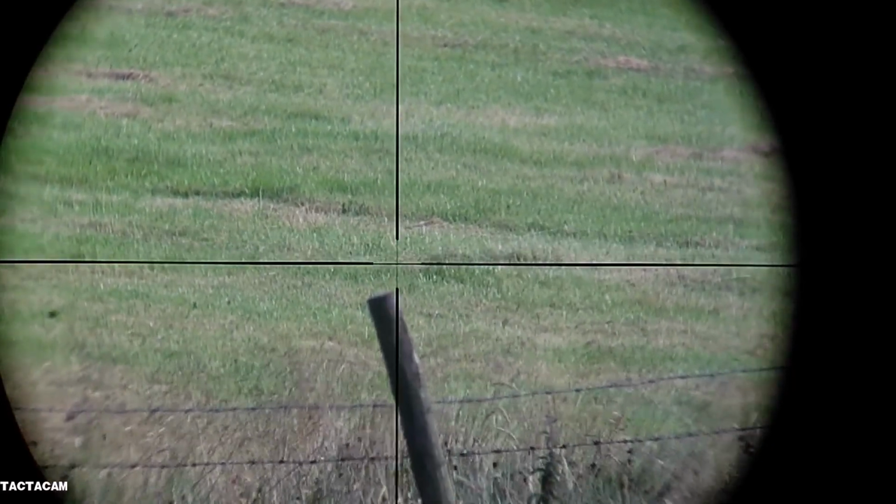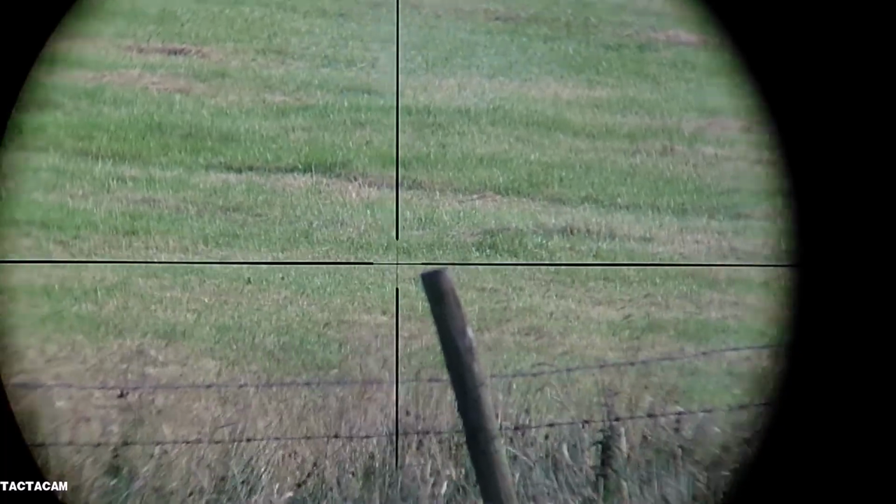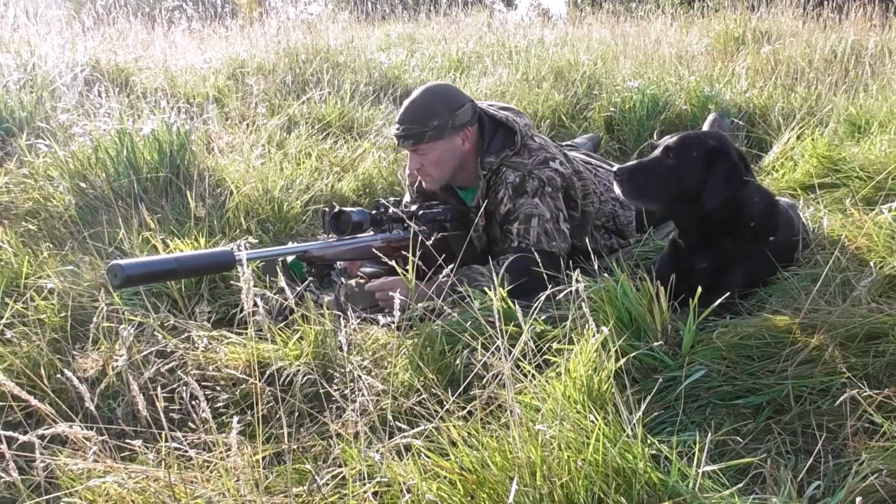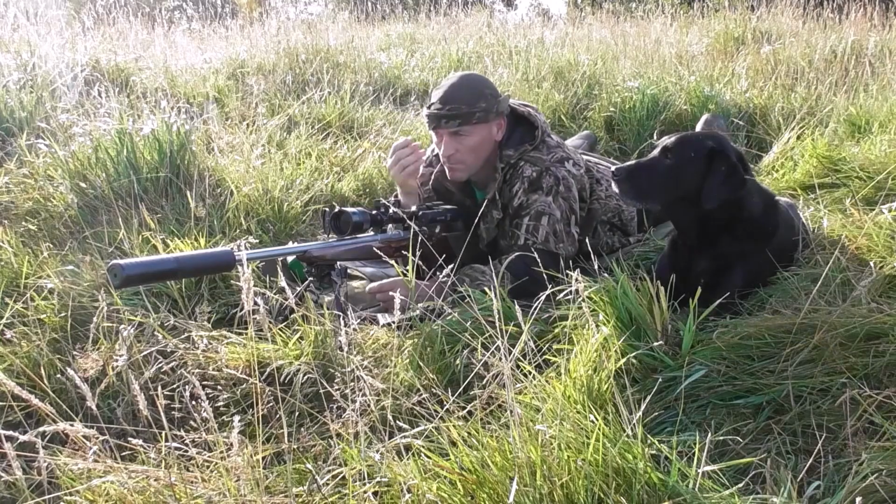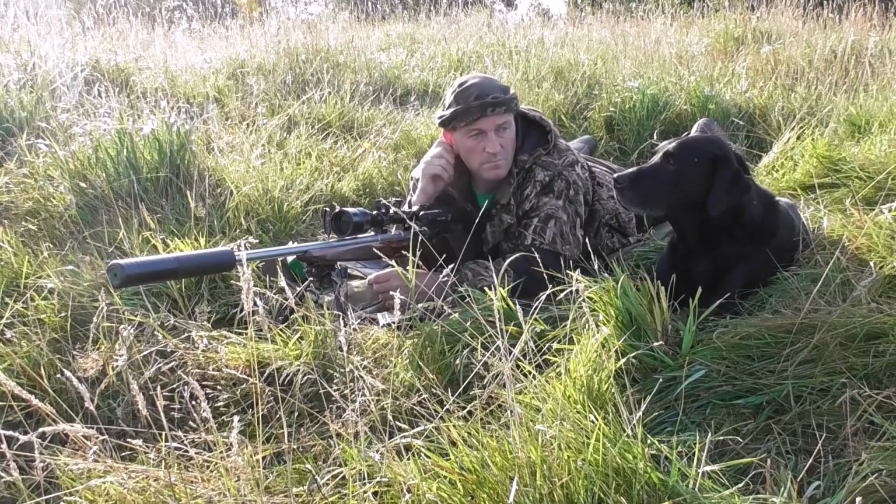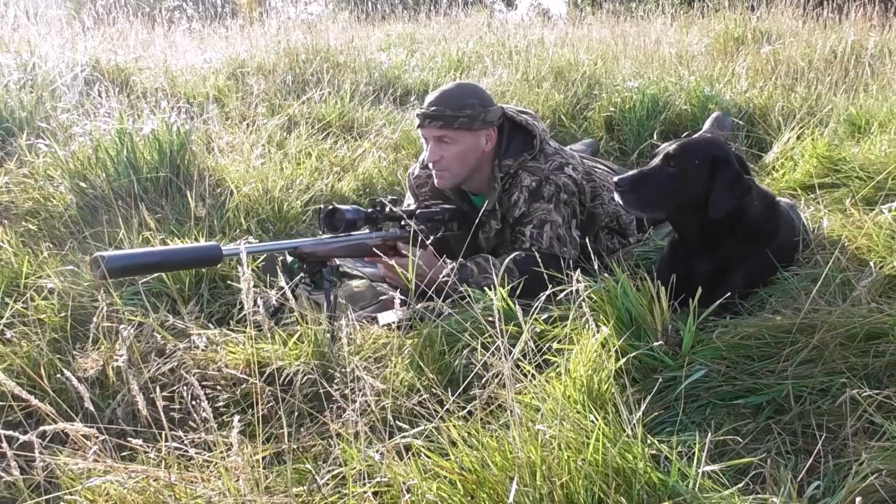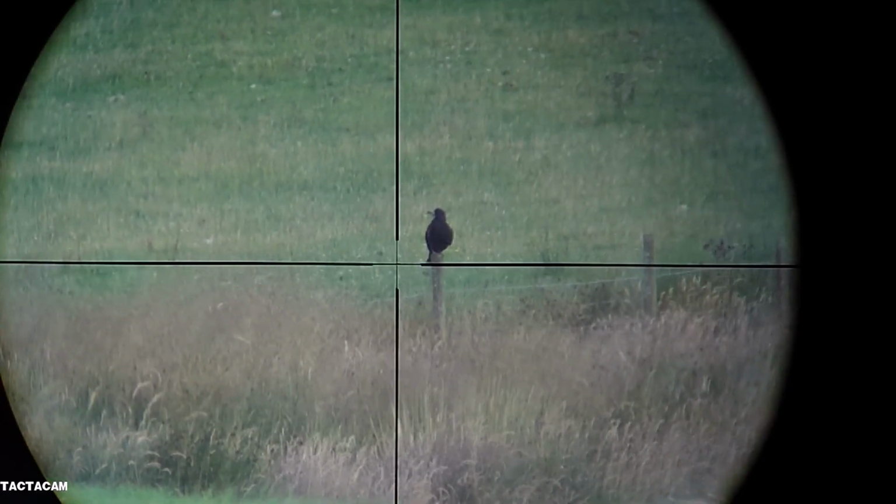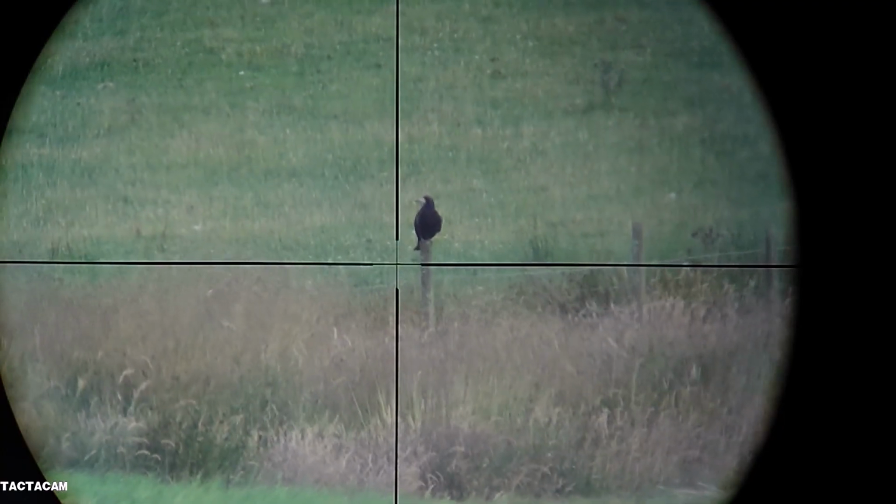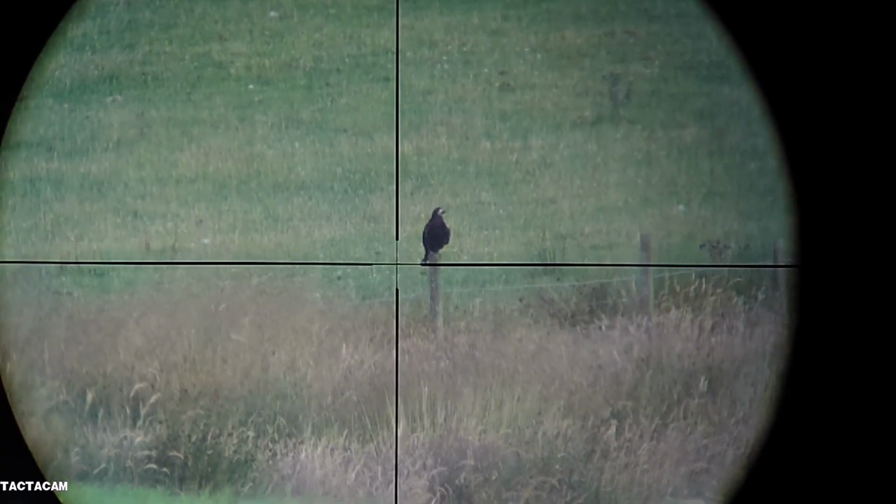And he goes down nice too. This rook lands about 250 yards away, and to be honest with you, I've never known rooks really cause any damage out here on the moors, so he gets left alone.